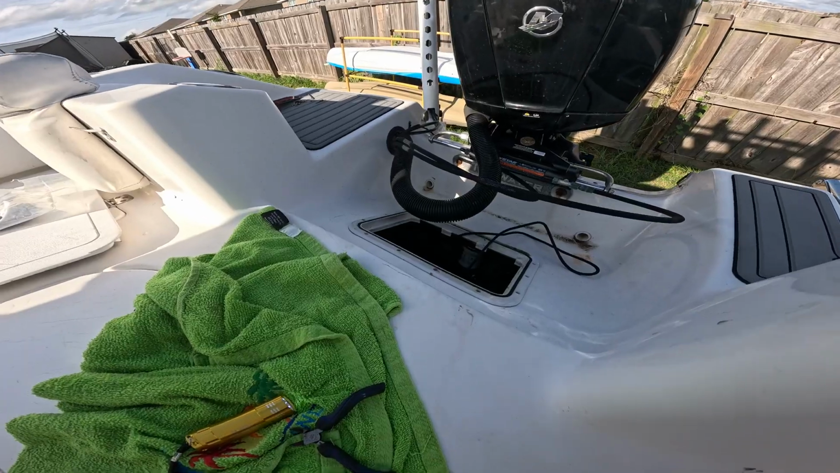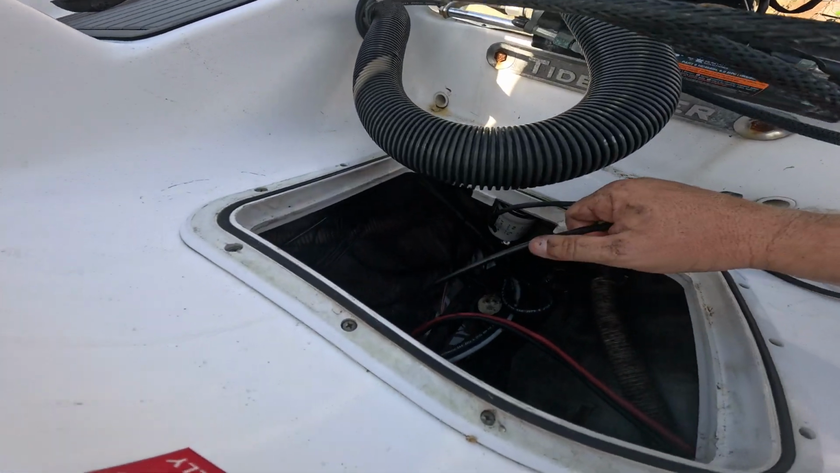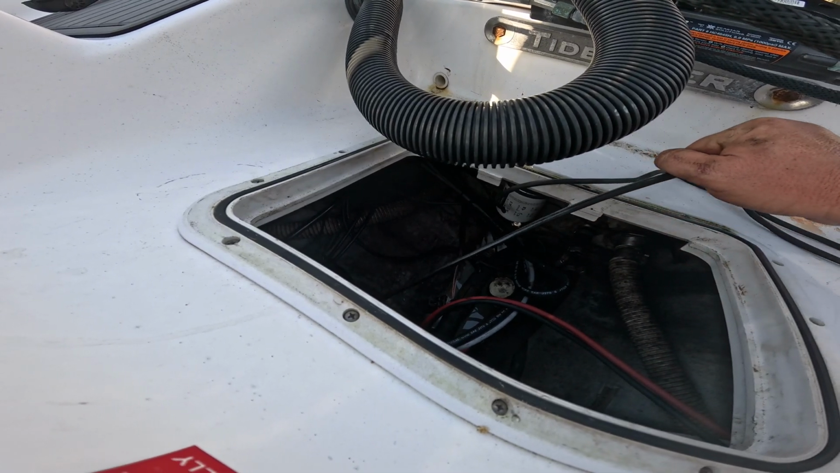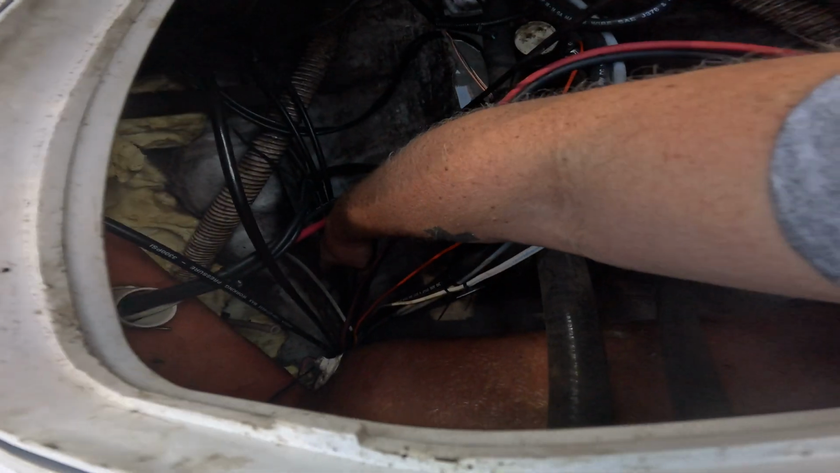So, all right, I got my cord. I'm pulling this, and see how easy it comes out. And I'm gonna tell you right now, it ain't coming out easy, because I got a lot of cord in there. So I'm gonna keep on pulling on this. Hopefully it comes through nice and easy.